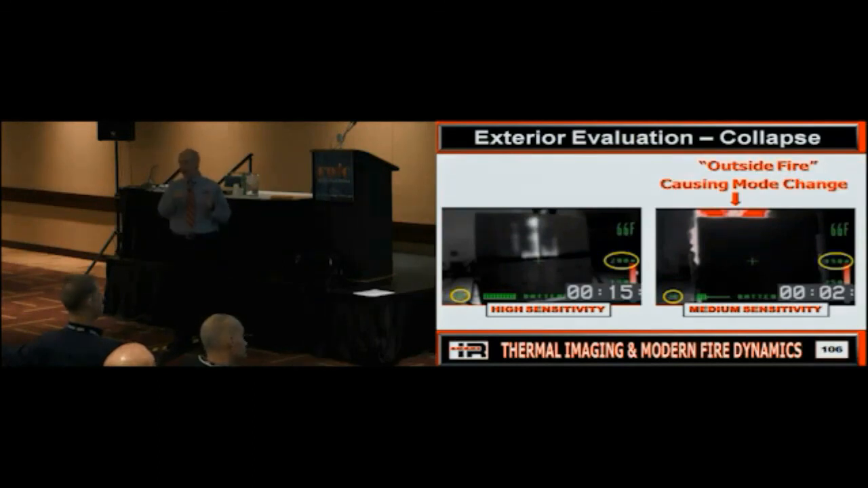Would that happen in the real world? No, because you'd be inside the building. Everybody see what happened? They kind of boo-booed on their test here. They should have kept the camera just focused on the wall, because then this mode change wouldn't have happened. But I've already had somebody come to me and show me one of these images and say, how's your camera working? I got a ripping fire on the other side and I'm not seeing crap in the wall. They don't understand what's going on. Does everybody see how that could be an issue?